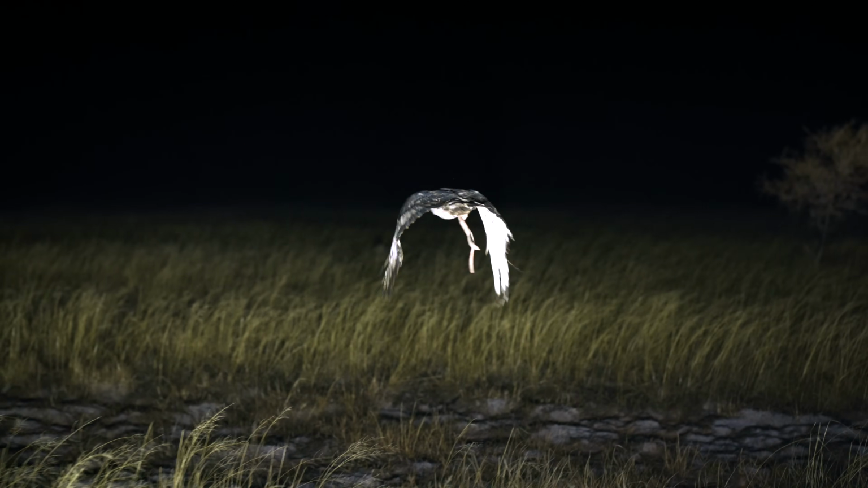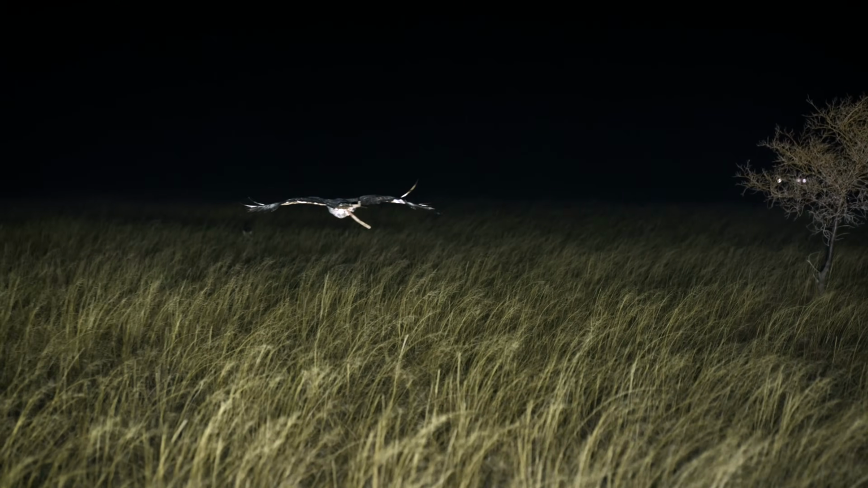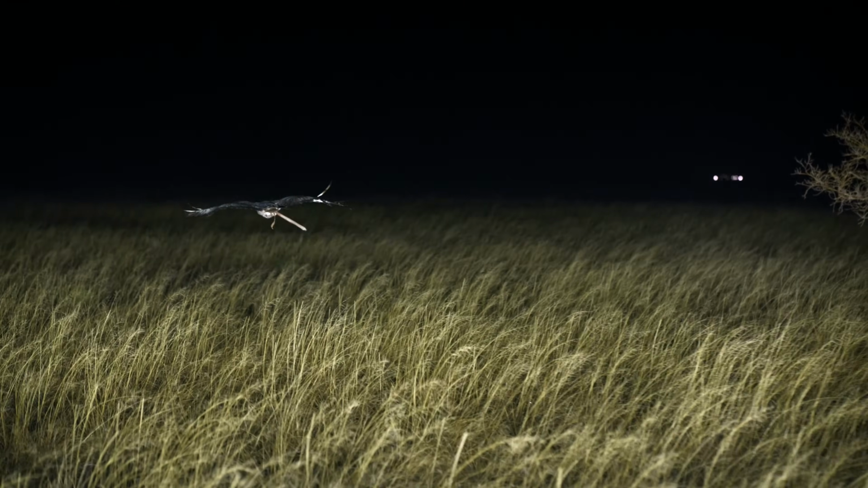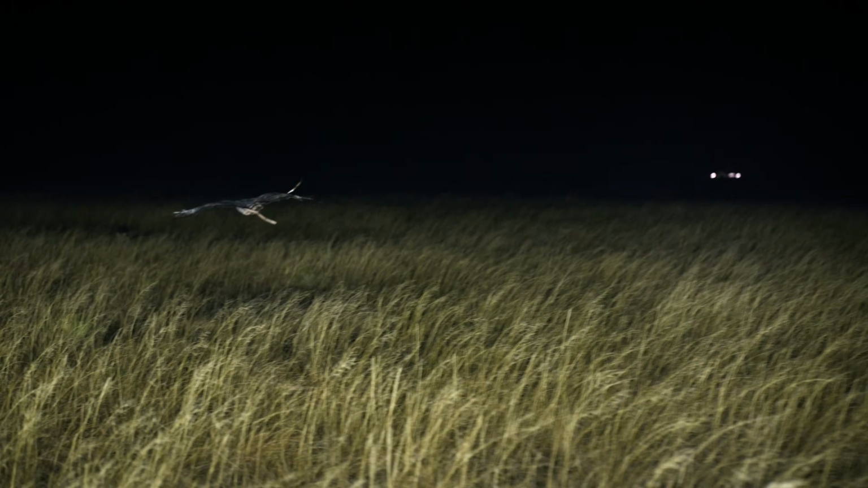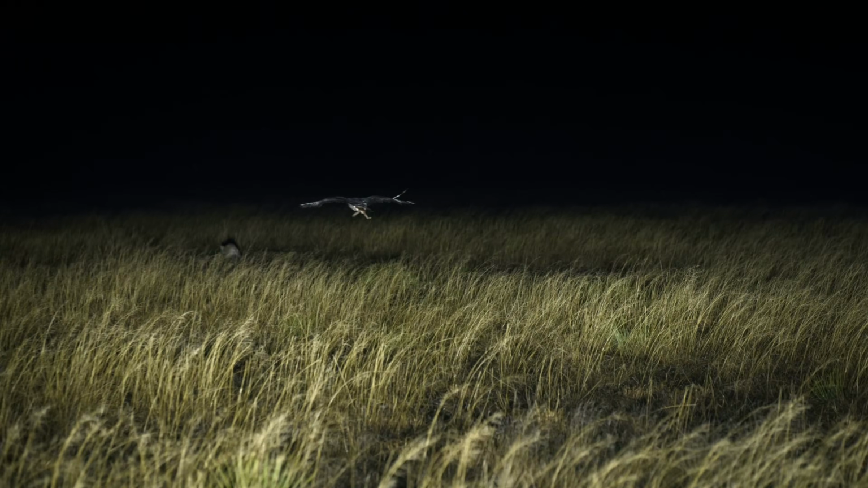I love Ernest Shackleton, one of the South Pole explorers extraordinaire. Way back in the early 1900s, about the beginning of World War I, his goal was to walk across Antarctica from one ocean front to another.